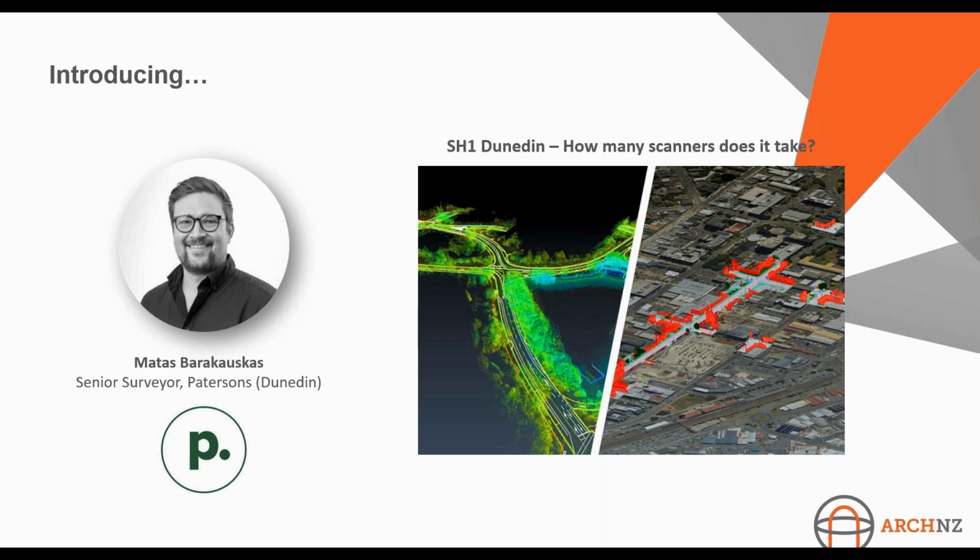Matis is a licensed cadastral surveyor, but really spends a lot of time leading up their geospatial work. This includes everything from high precision control surveys right through to reality capture work. They have an RTC 360 from us, which they're deploying regularly. They have aerial LiDAR for their UAVs. And so Matis and his team are really leveraging the latest reality capture technology, which is fantastic, and we really enjoy supporting them with that.